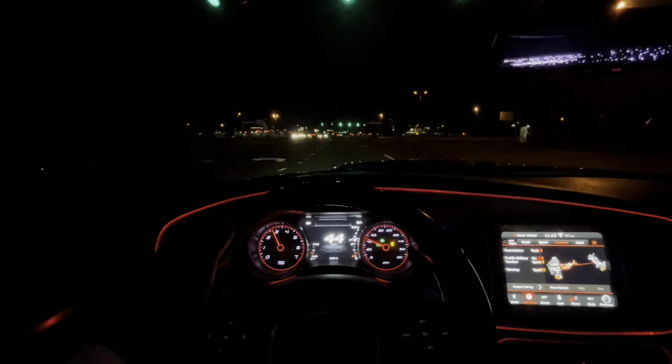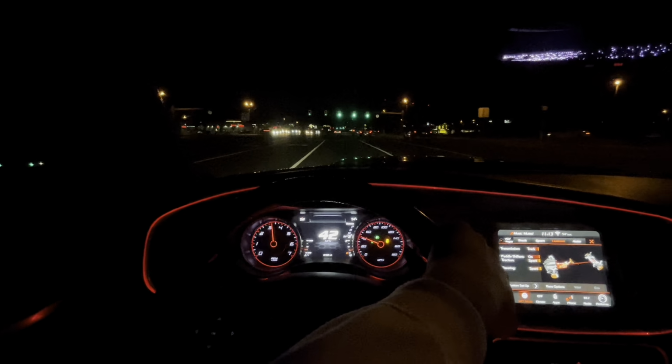Light. Pistol in your party don't seem right.